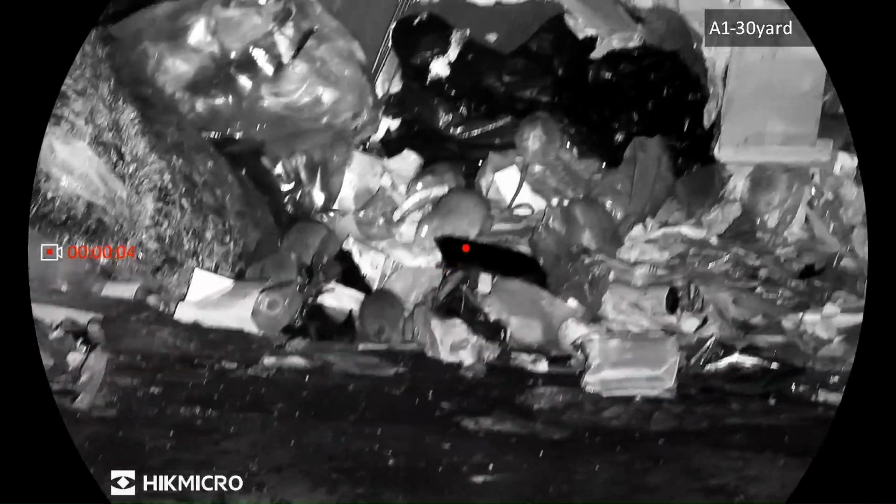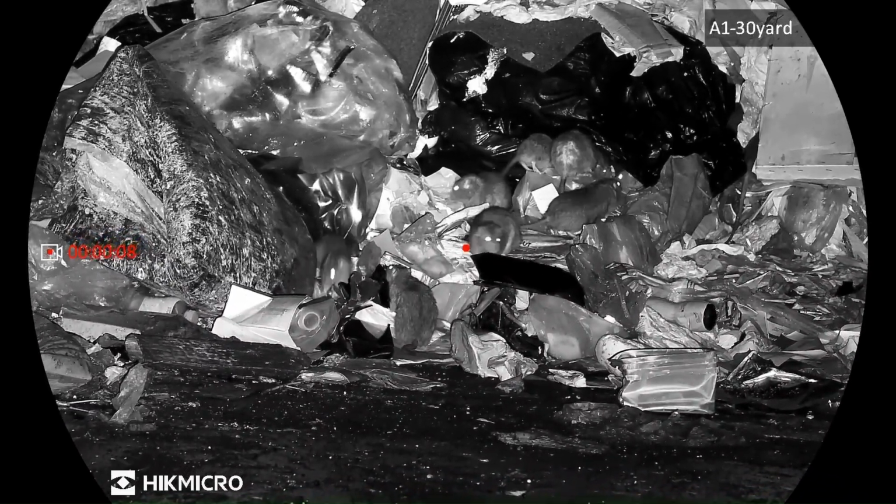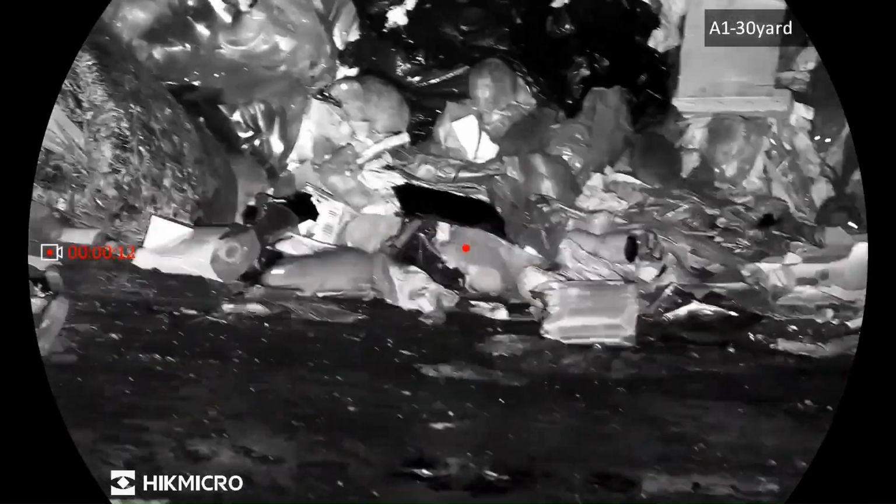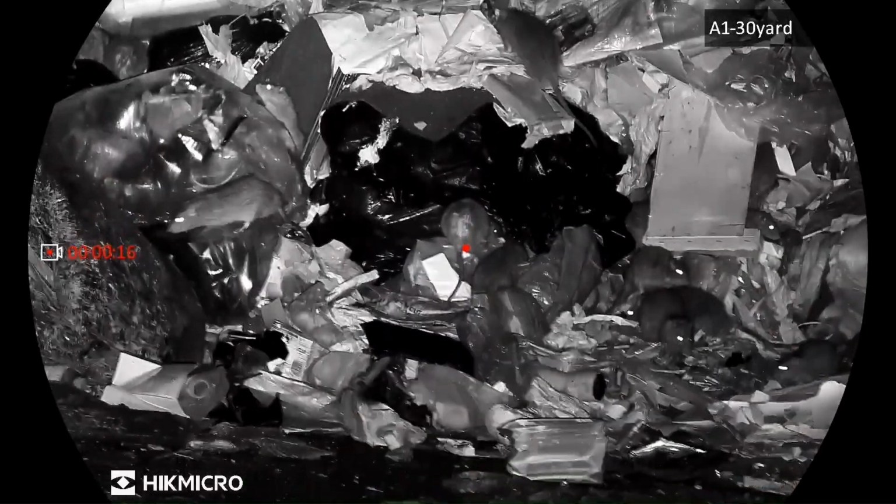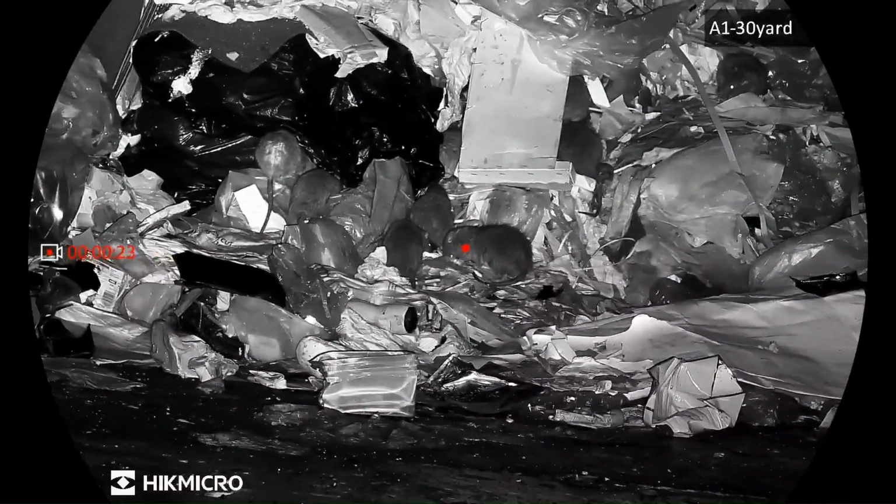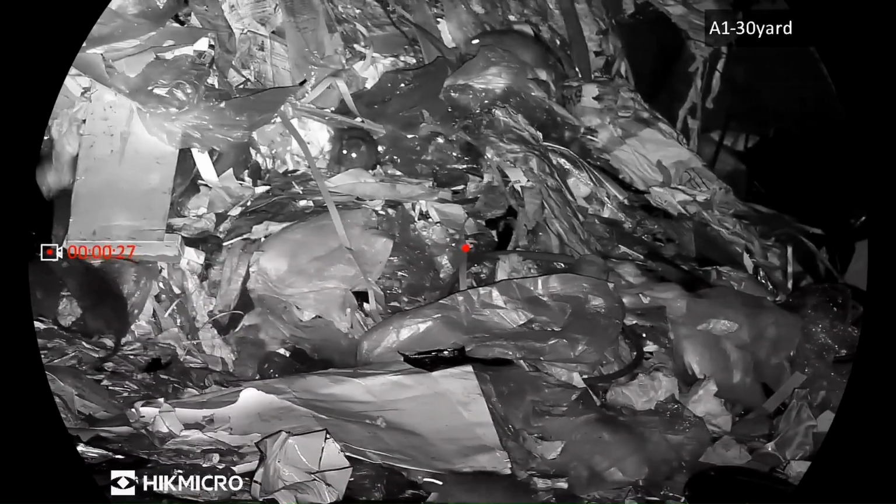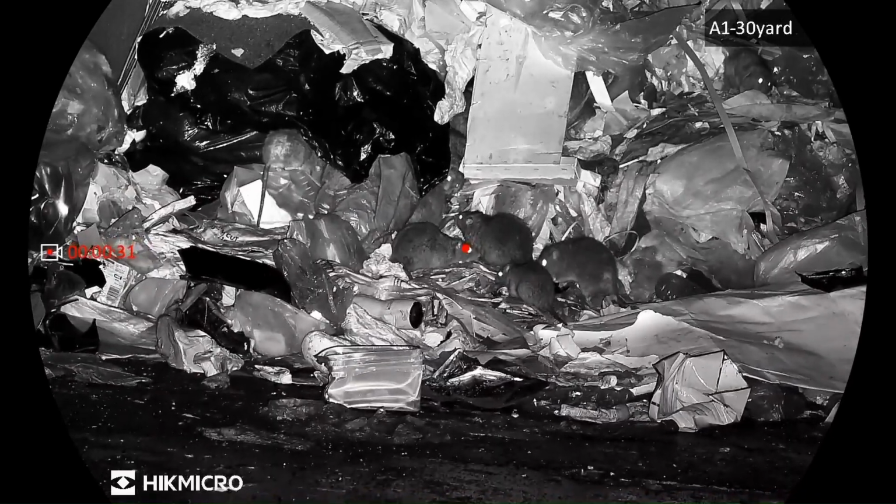So again, it's rats and a lot of them. This particular site has had many visits, and it's not just the use of air rifles. We do use other control measures. We do use .410 shotguns to take care of a number of rats at one time, and we also use conventional controls down to trapping and rodenticide.